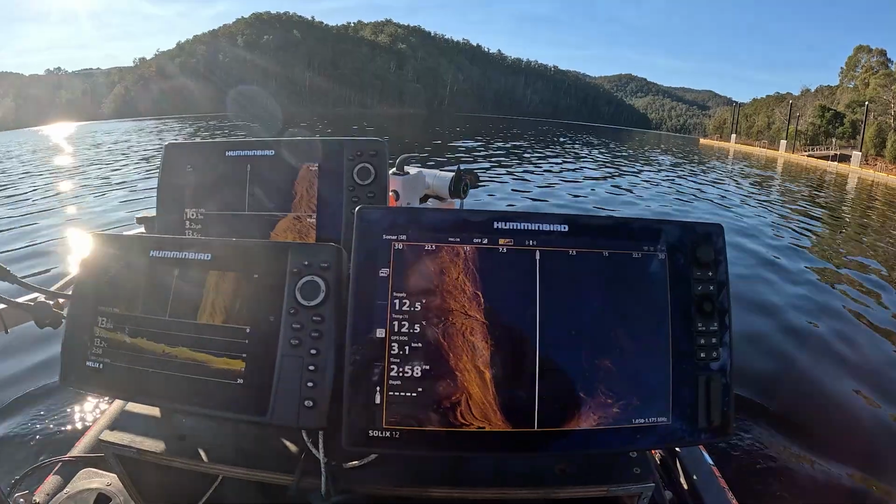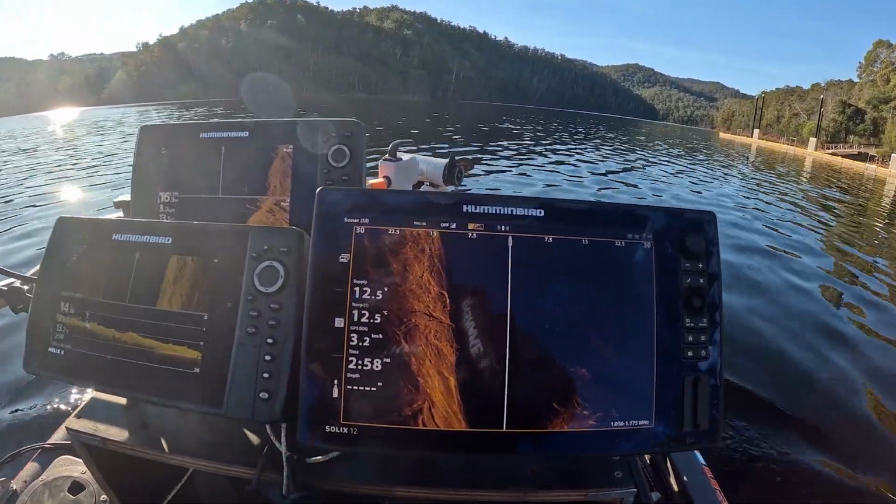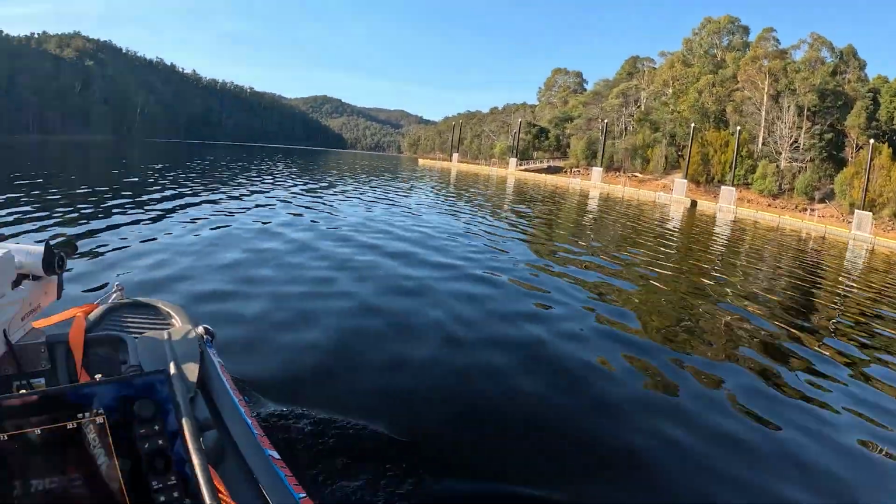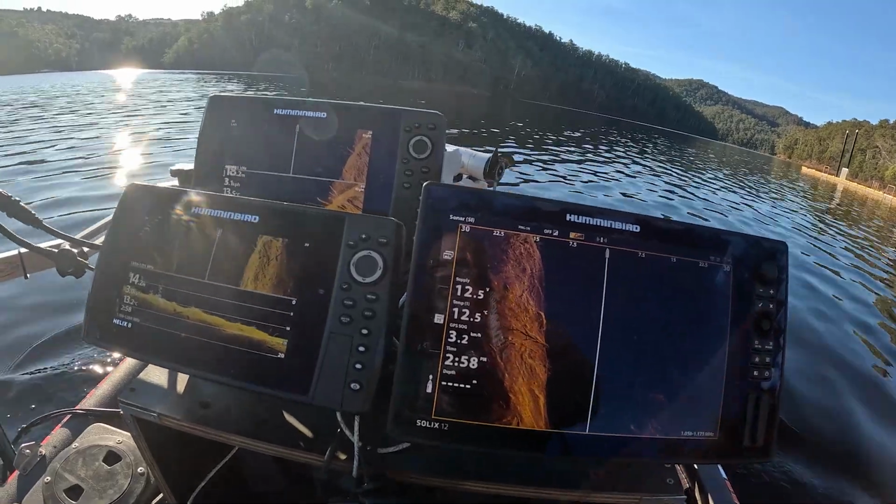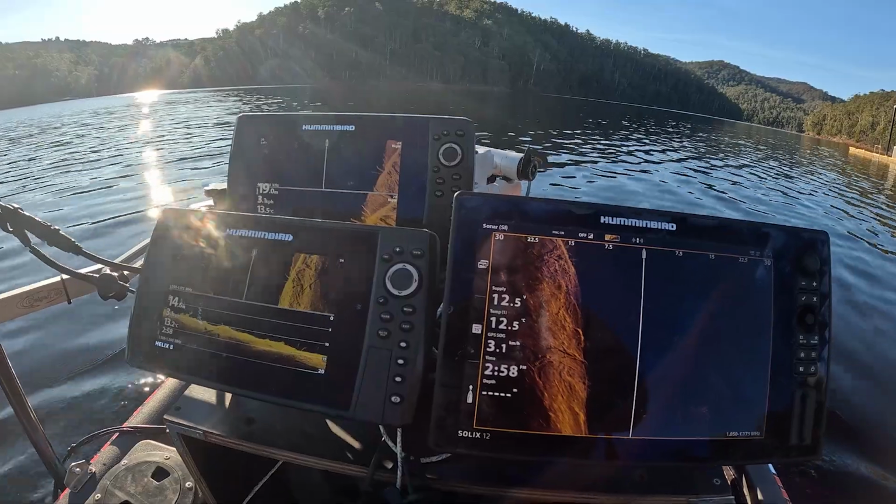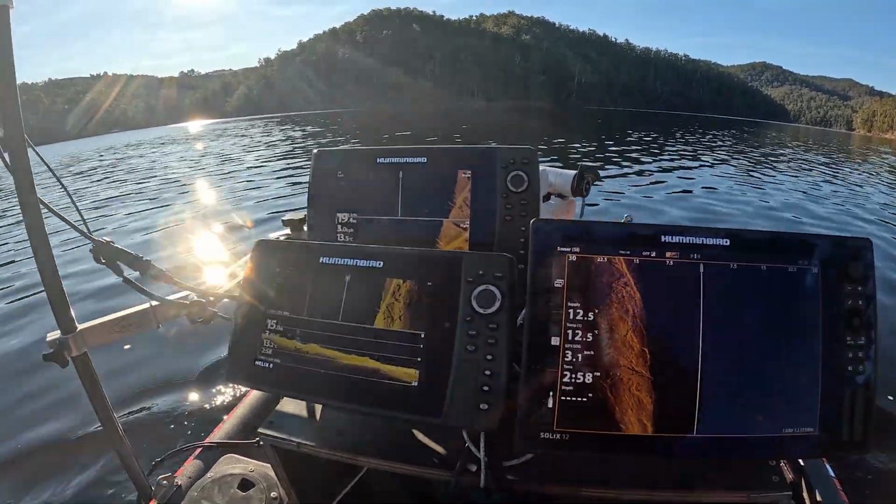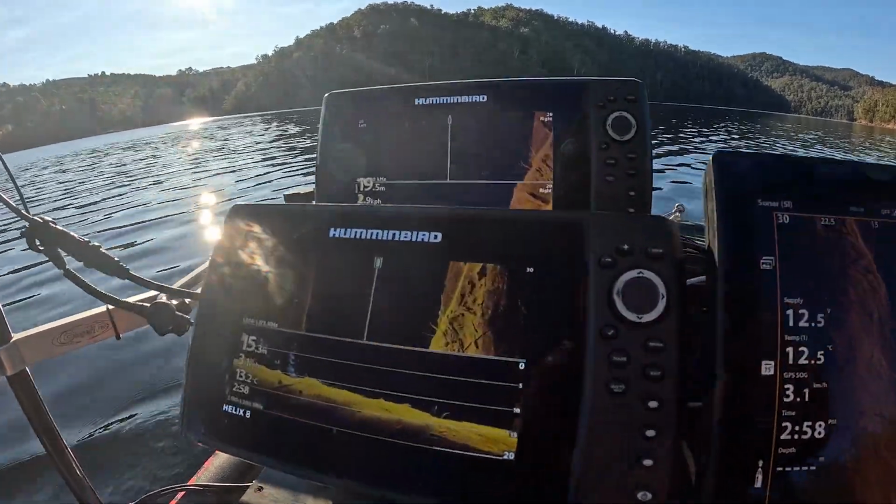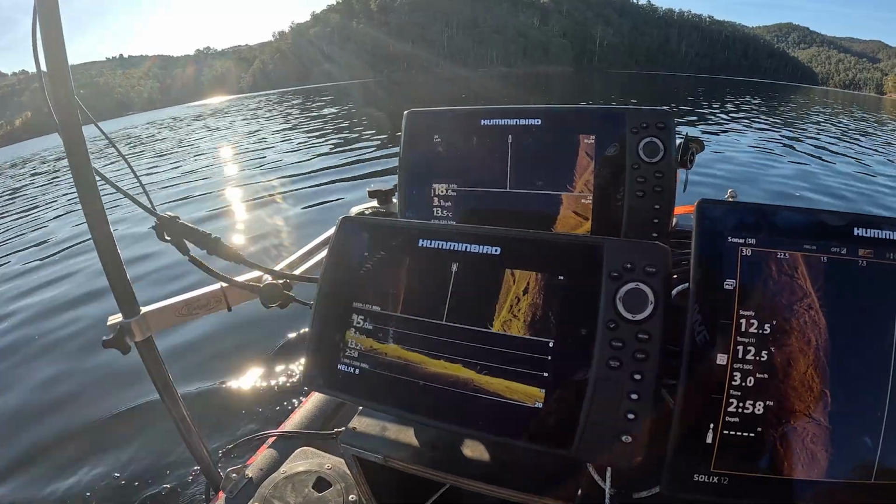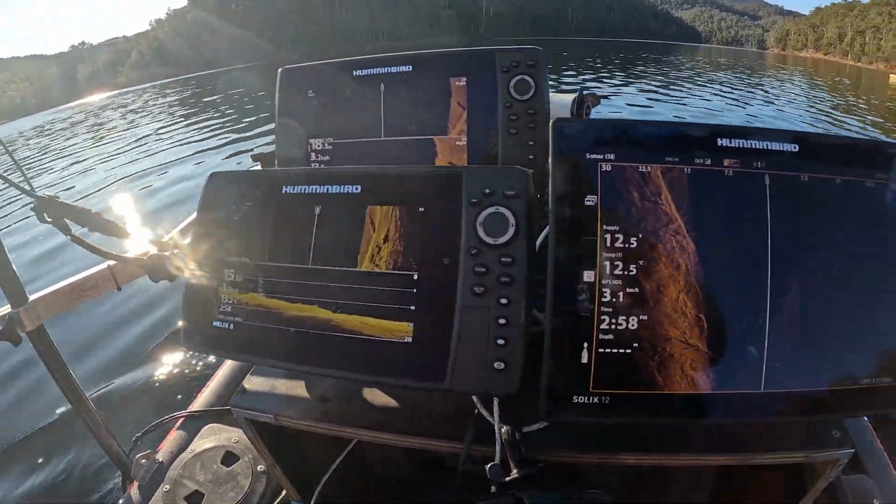13 meters. The car could drift out this far, absolutely. Down to 14 meters. Certainly is deep. Deepest body of water we've been in this whole trip. Really gotta concentrate. It's 15 meters deep here.